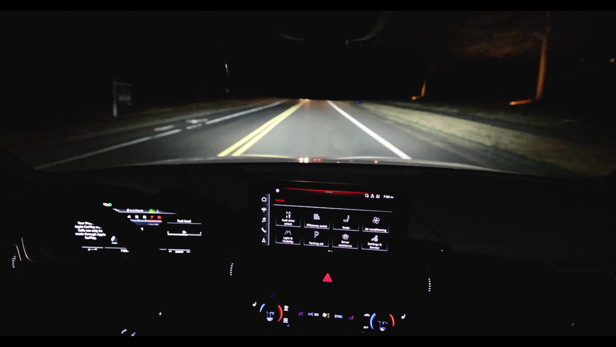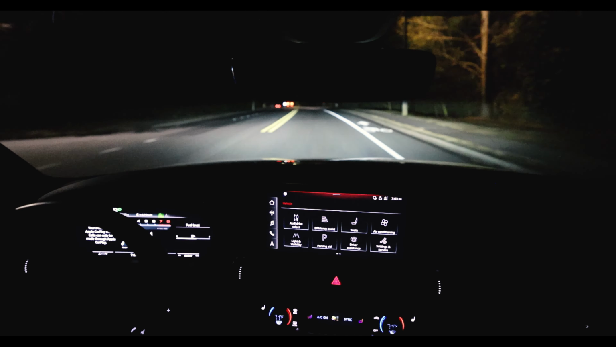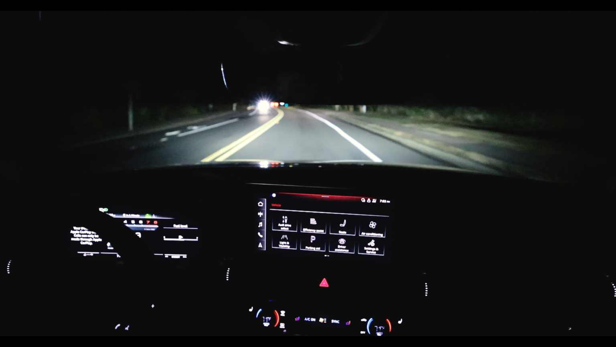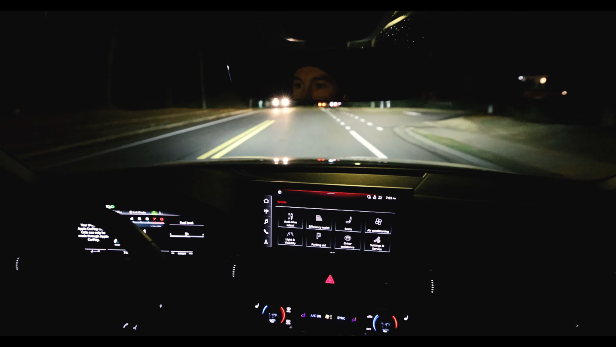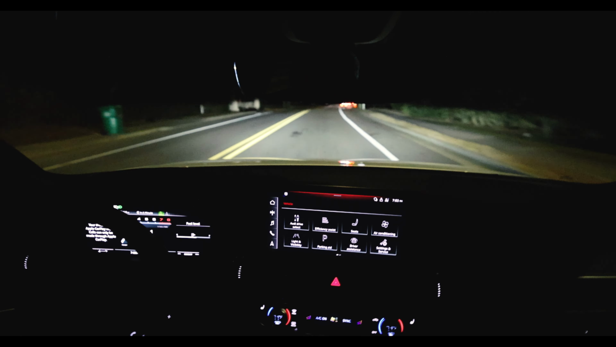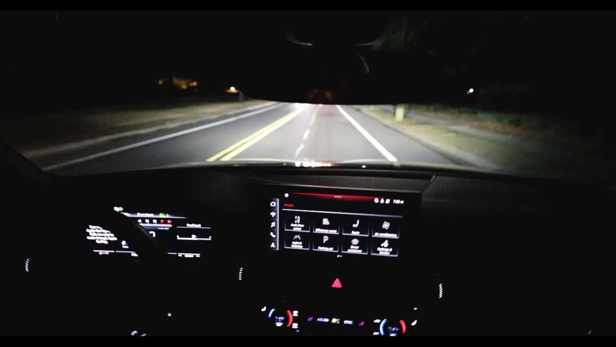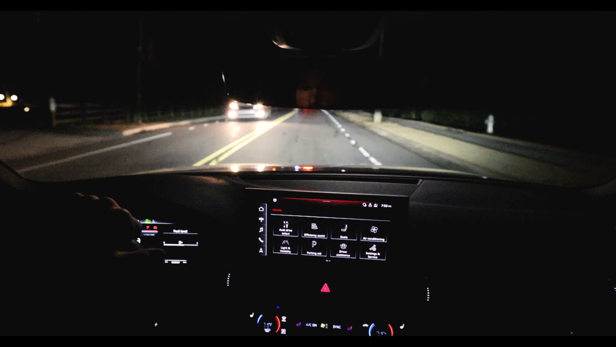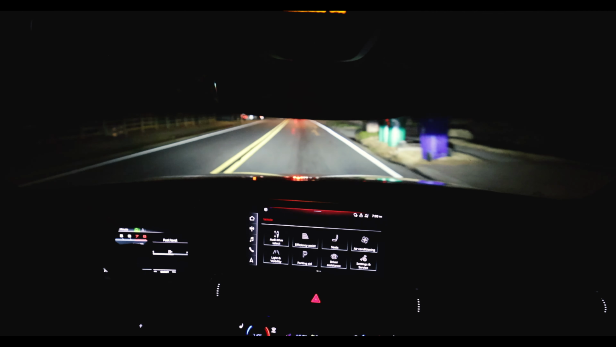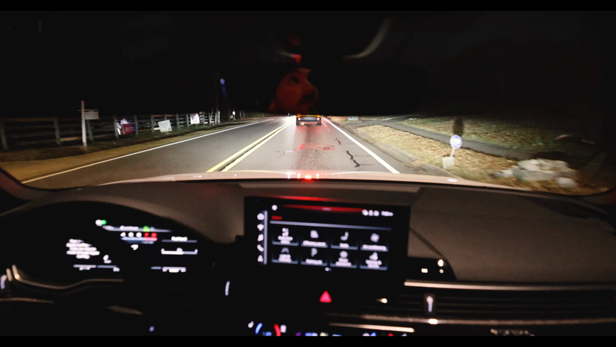And even now, this thing has 350 horsepower and 370-ish pound-feet of torque, I think, is where the torque sits. And it is a very fast car in this package, this size of a vehicle. It's surprising how quick this thing is. So yeah, I just want to take y'all on a quick night drive to introduce you to the S4, and we will definitely have more videos coming. We'll definitely do a full review on this bad boy soon.